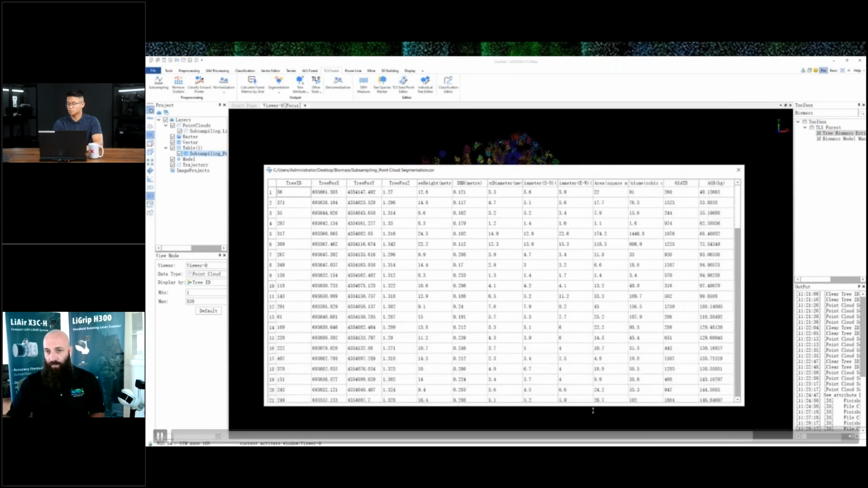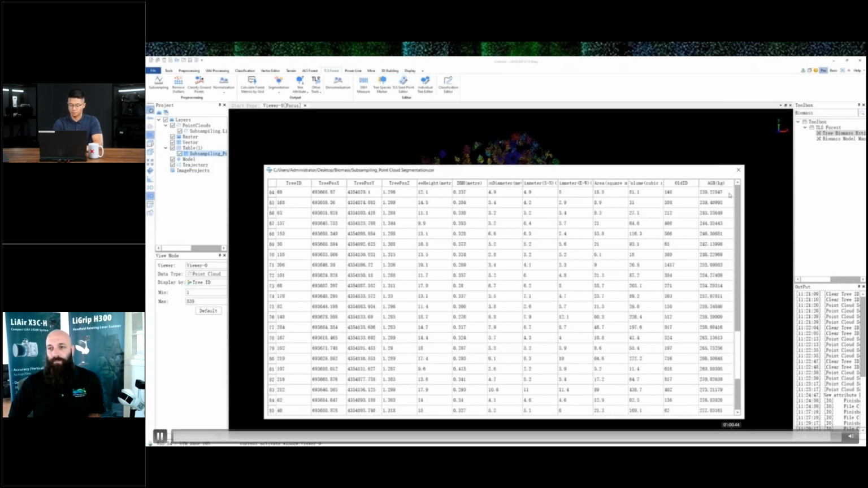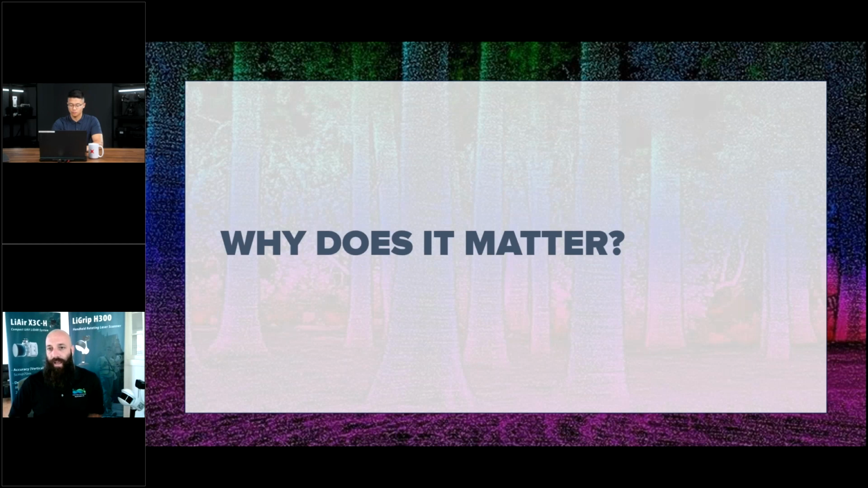Had we done the belowground biomass or the volume, it would have added additional columns. Amazing. If you were looking for the total biomass of a specific plot, then you would just total the value of the biomass after estimation.